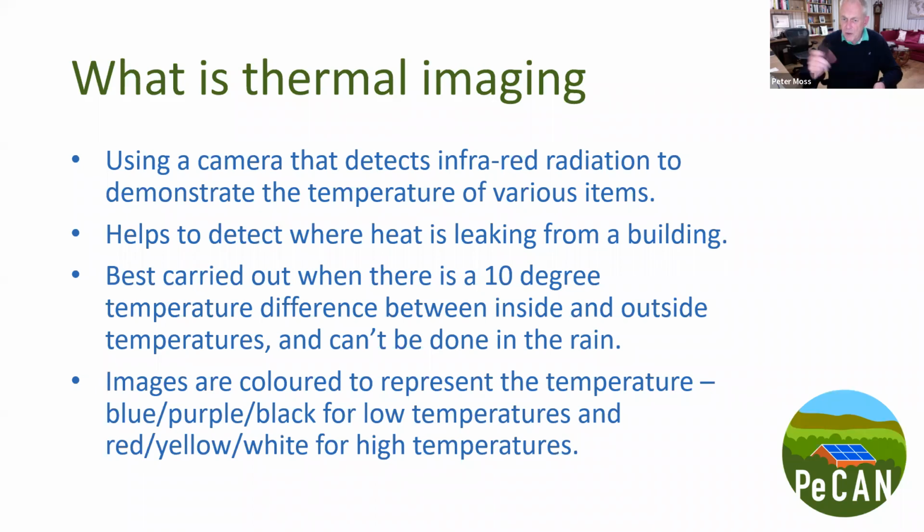The images from the camera that we have use a default color range, which goes black, purple, blue, starting with black as the coldest, and then red, yellow, white, with white as the hottest at the other end of the spectrum. But you'll see more effectively from a couple of examples that we'll show in a minute.